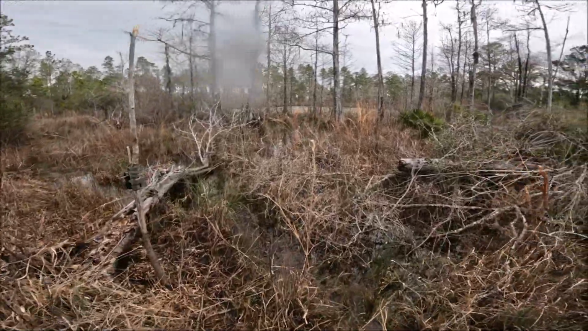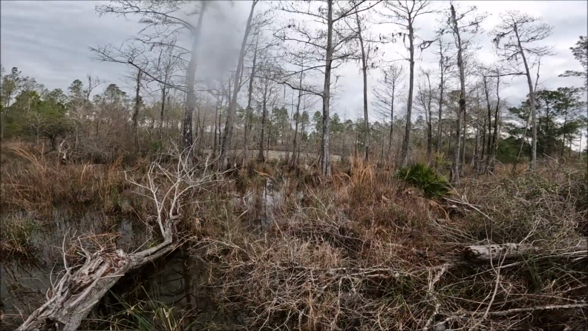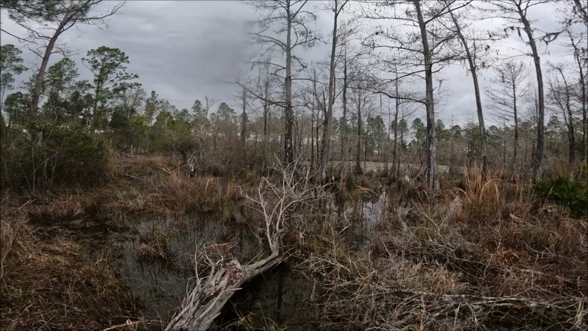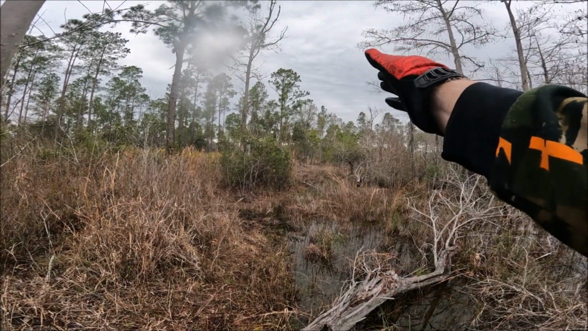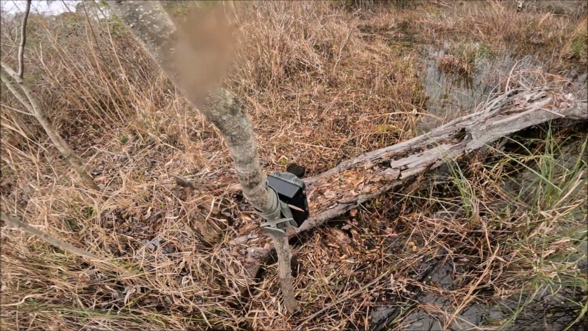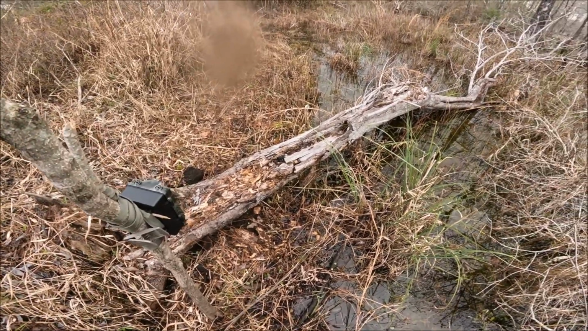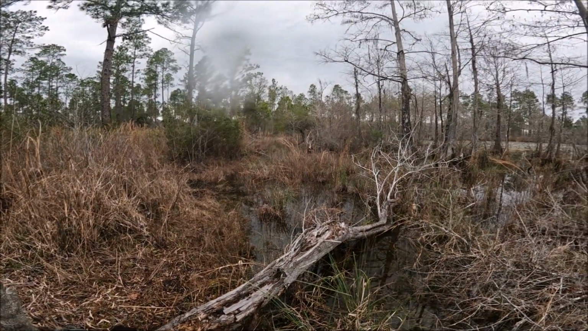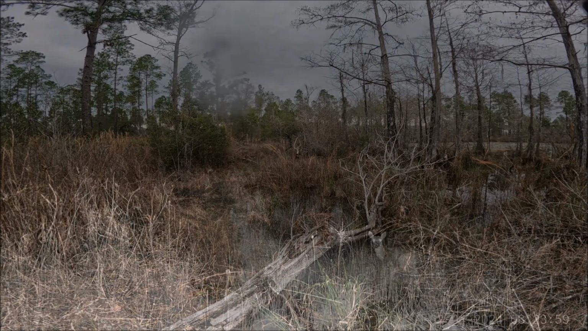Yeah, better watch for snakes. See, we're right here at the edge of this big cypress pond. Well, it ain't really that big, but there's a beautiful trail that leads down through here, and it's nice and open. And I've actually got the trail camera right here, and there's a scratching log for anything that might come through. So hopefully we'll have something good on the camera. Well, let's see.